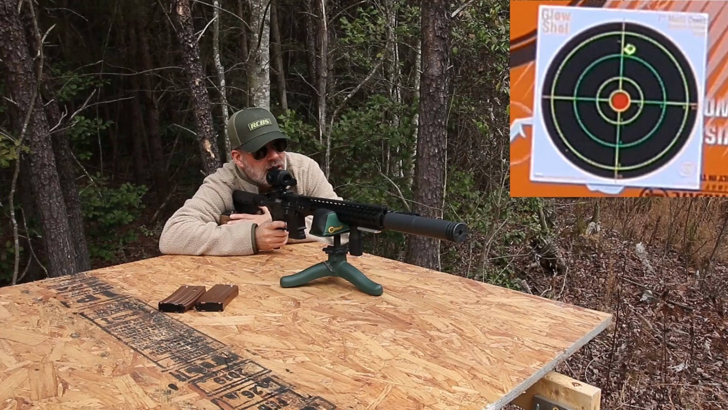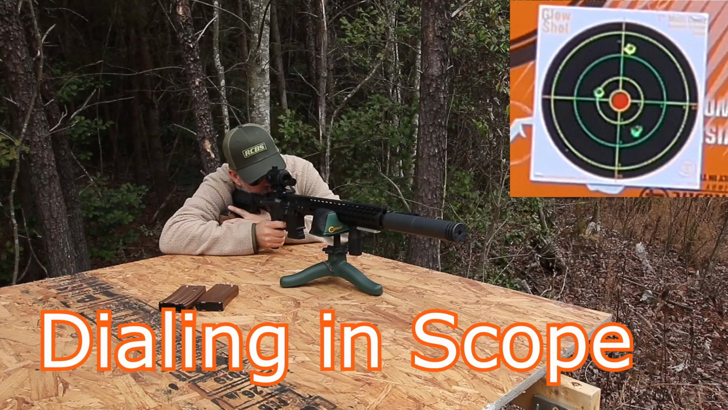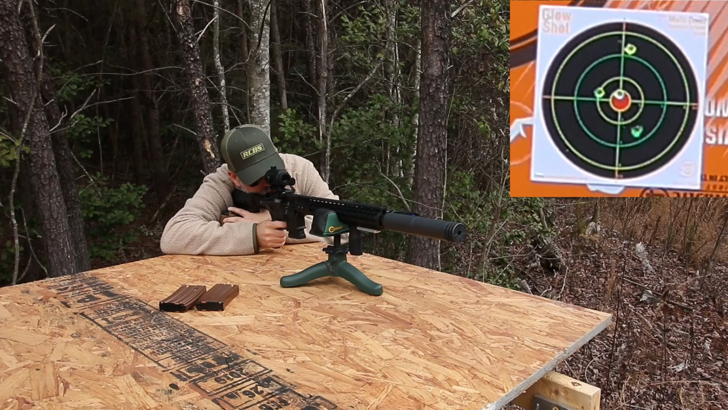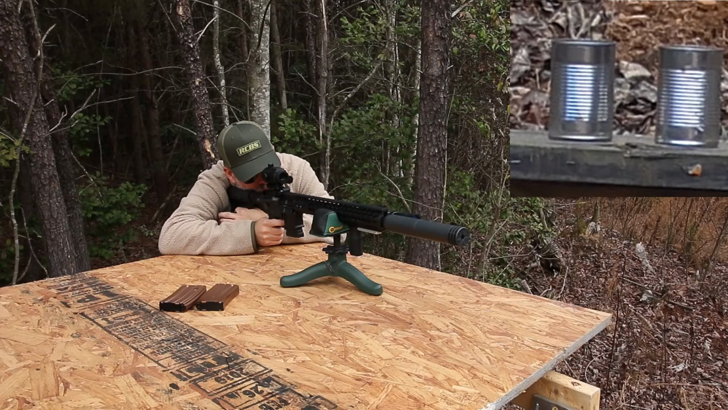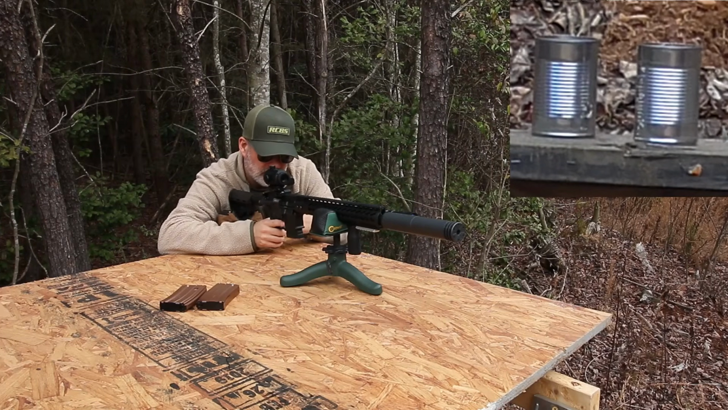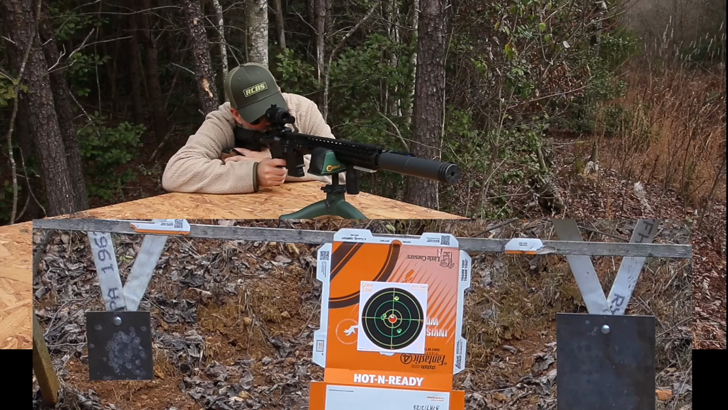All right, we are a bit high. There's a bullseye right there. Let's go ahead and take care of those tin cans real quick, because why not? Making them dance. Okay, cool. We've got to hit some still targets too. I've barely hit that big one before. I've barely used it.